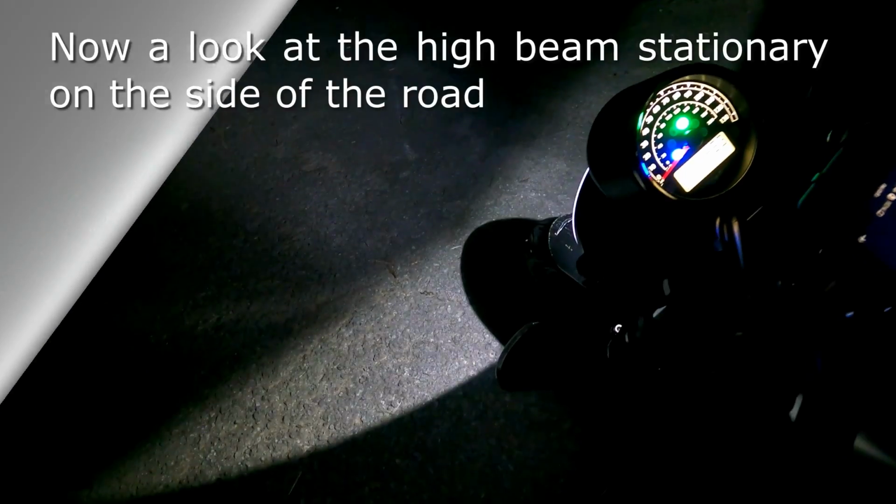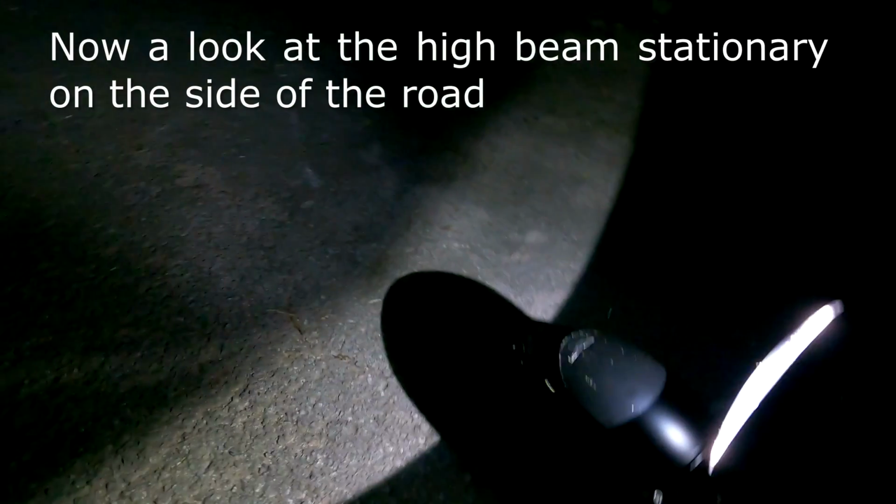But when you turn around and look down there, it looks all bright, but once you start riding, it goes away. And I'm going to show you that on a bike ride here. So I want to show you, there we go. All right, so that's high beam.